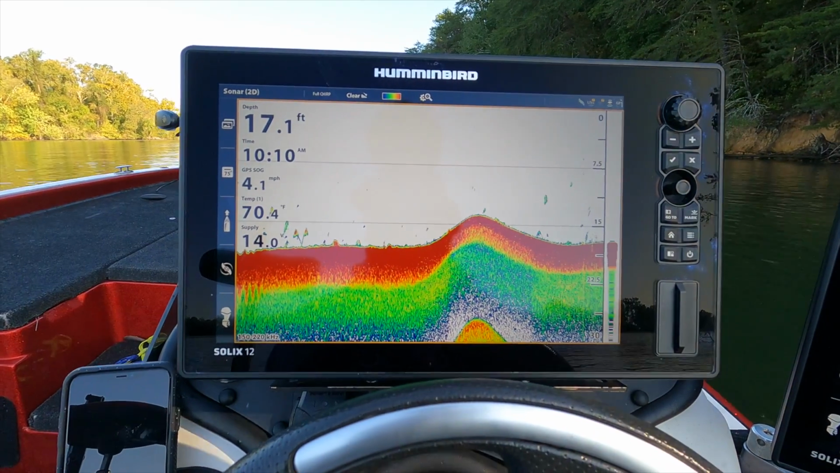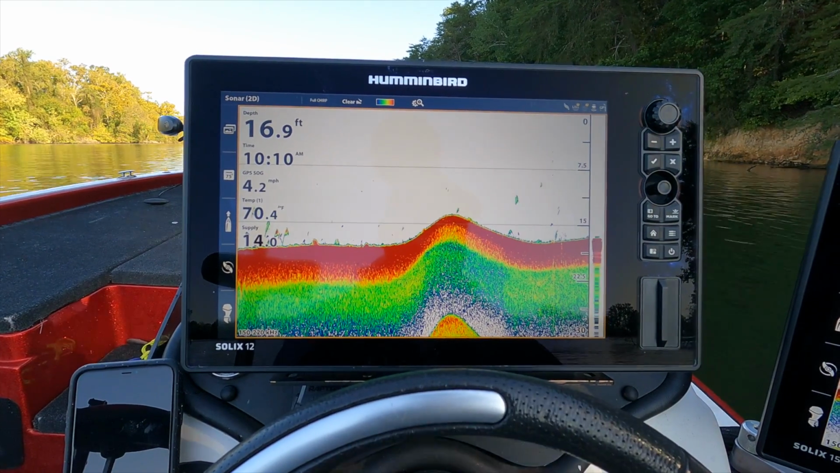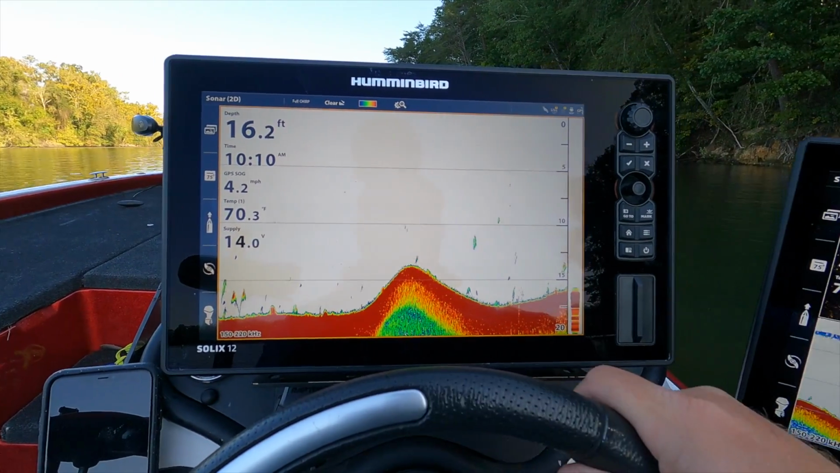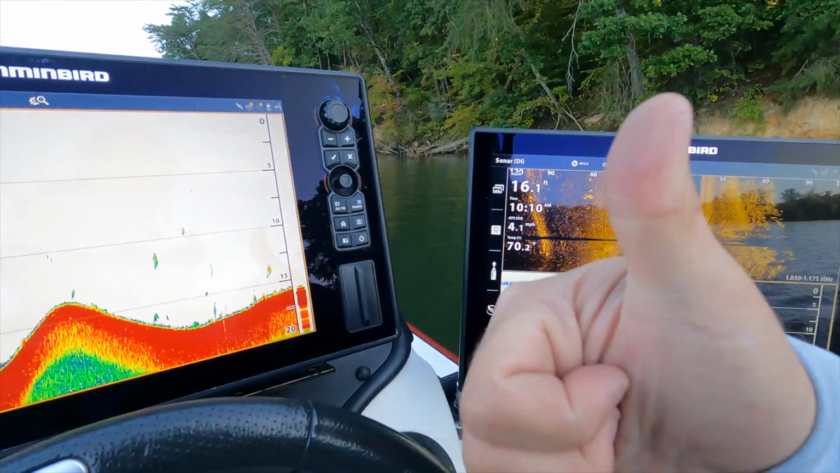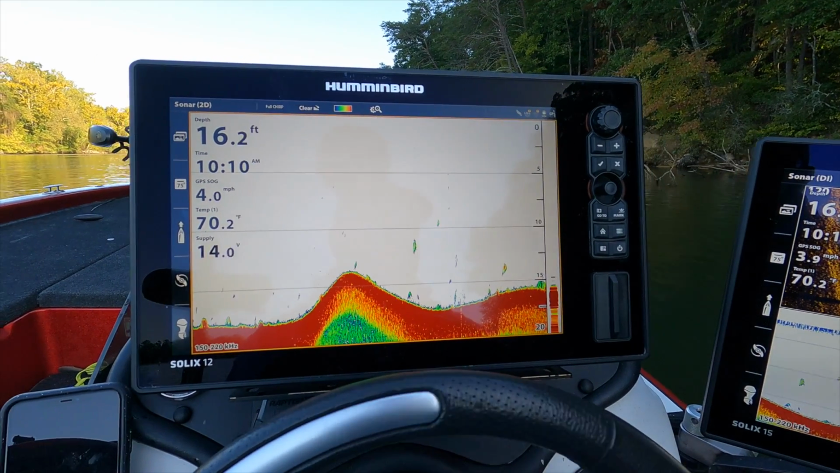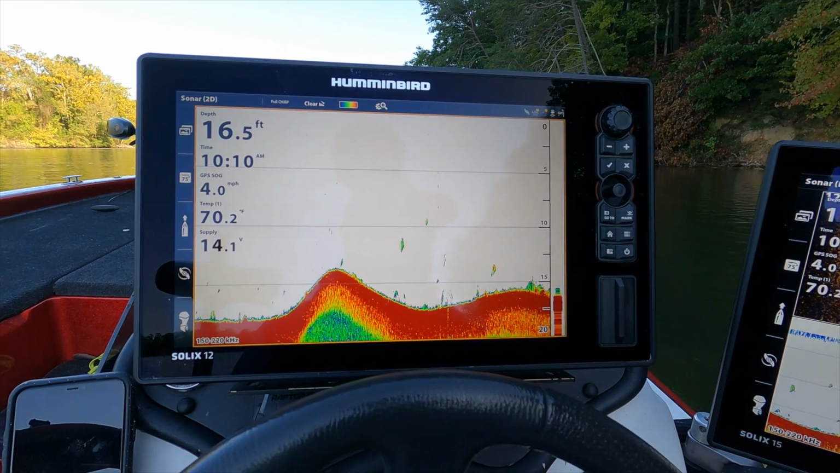Now, like I said, today's electronics are amazing, so even the entry-level units today are way better than units just a few years ago. So if you can get your hands on a unit that has side imaging and down imaging, that is the best case scenario, because then you can really take a look at all 3 different views and get a really good understanding of what's going on.